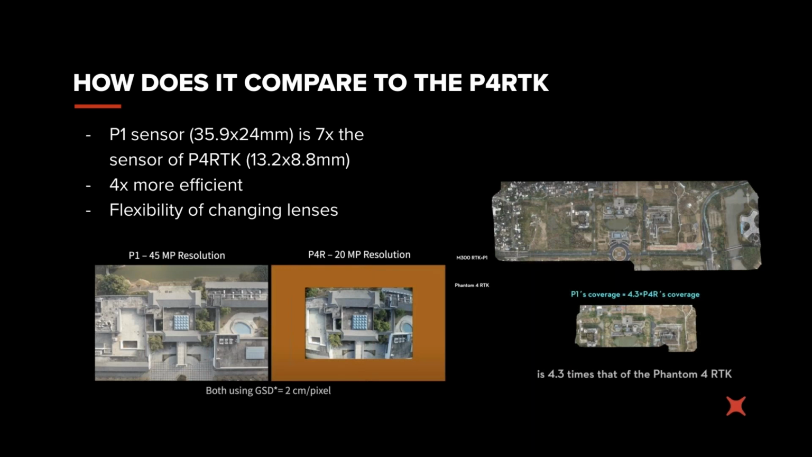As you can see in these images here, you can still get the same resolution, you can get the same GSD out of Phantom 4 RTK, but you've got to fly a lot lower and probably a bit slower. You're not going to get the same sort of color accuracy out of the photos from the Phantom 4 RTK.